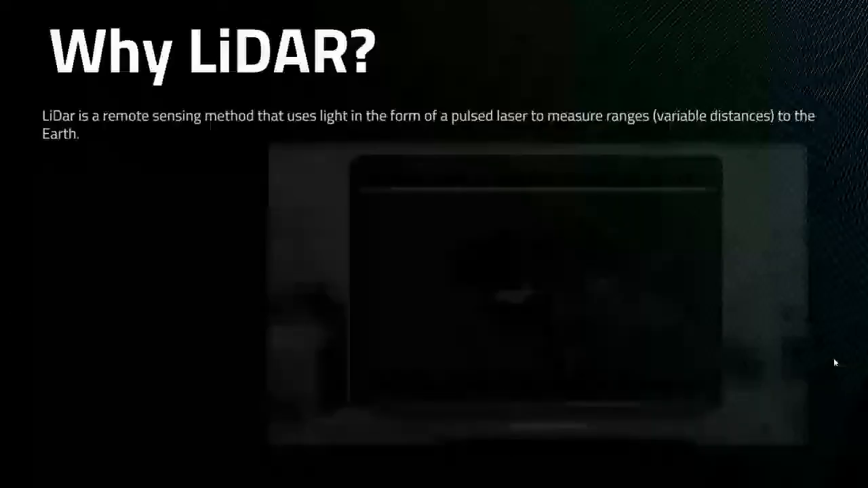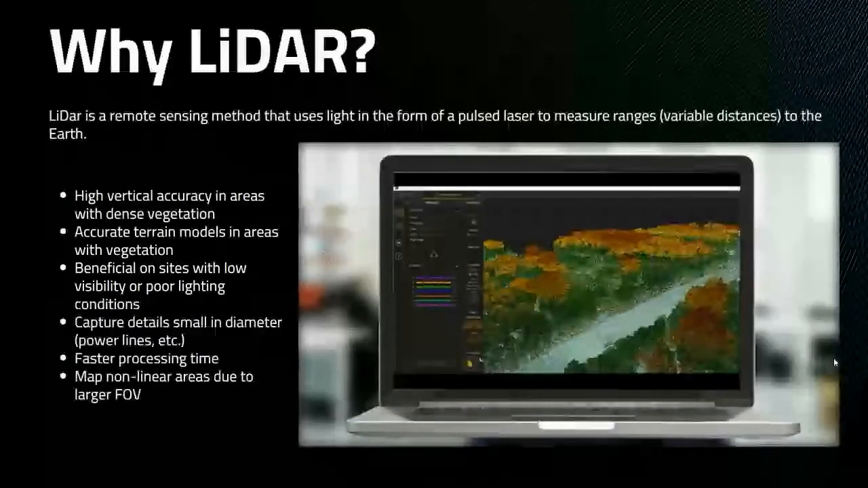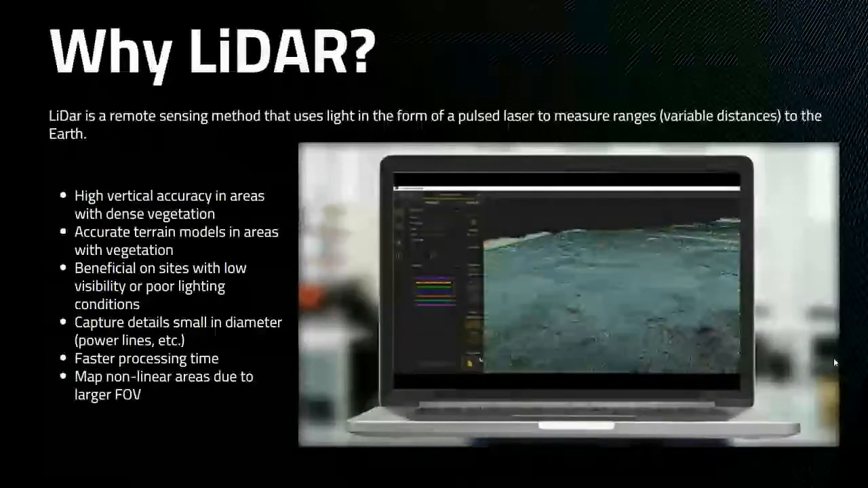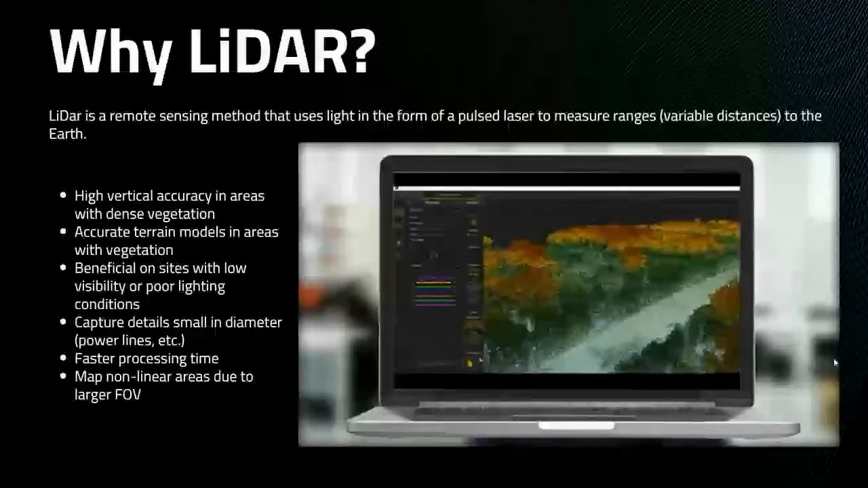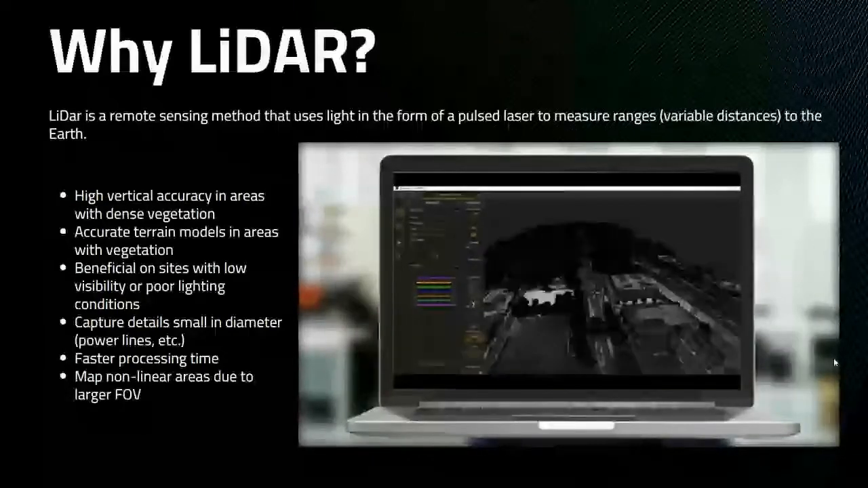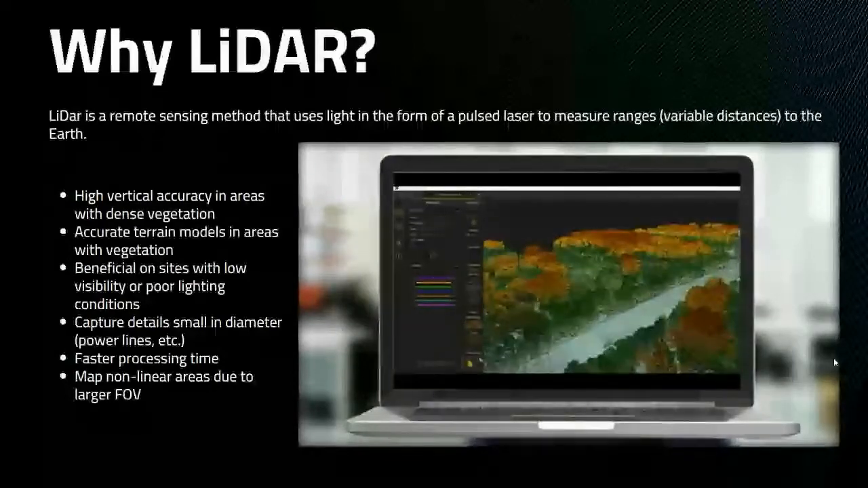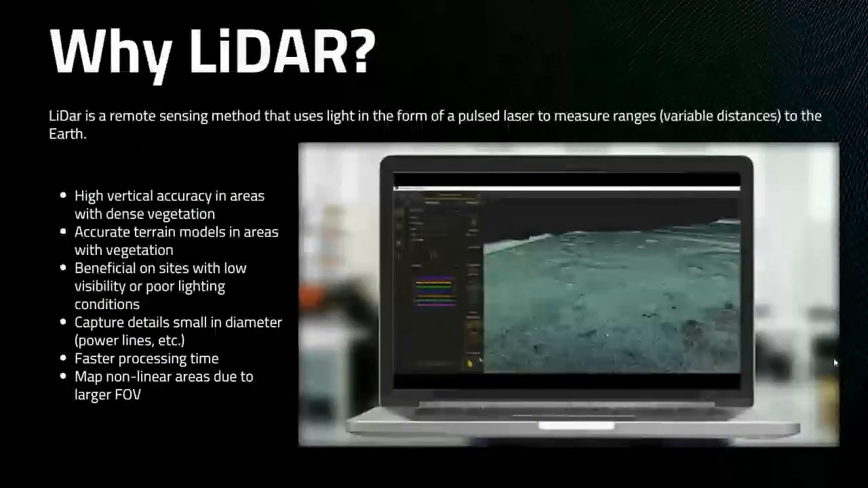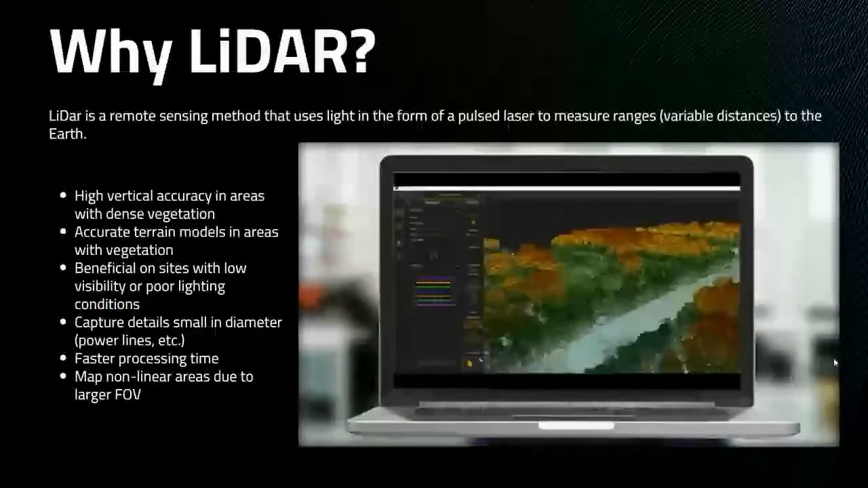So why LiDAR before we get into everything? I know most people are fairly familiar with it, but essentially LiDAR is a remote sensing method that uses light in the form of pulsed lasers. So we're essentially using lasers to measure distances to the ground. Now, why is LiDAR beneficial? Well, we get high vertical accuracy in areas with dense vegetation, which is traditionally very hard to do with photogrammetry, and in certain areas impossible to do with traditional survey techniques. We also get accurate terrain models in these areas.